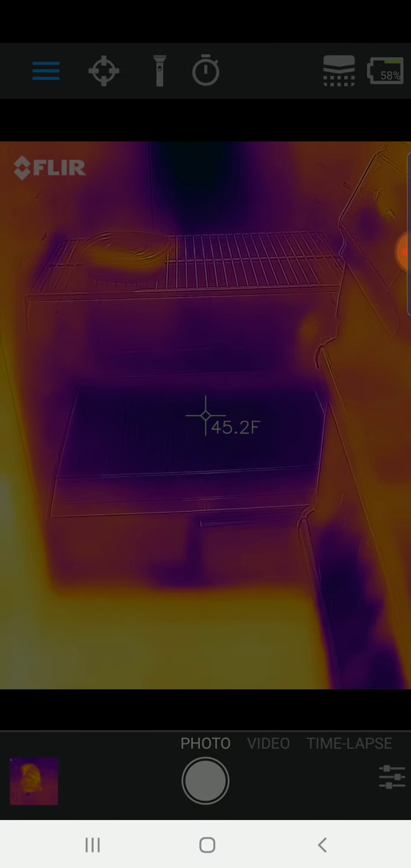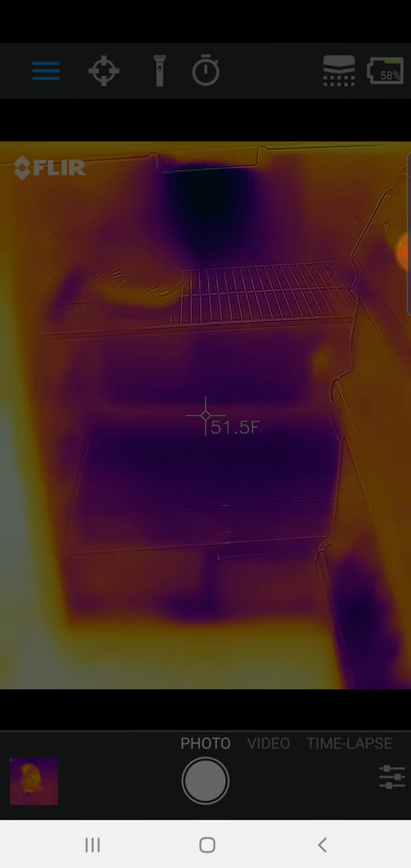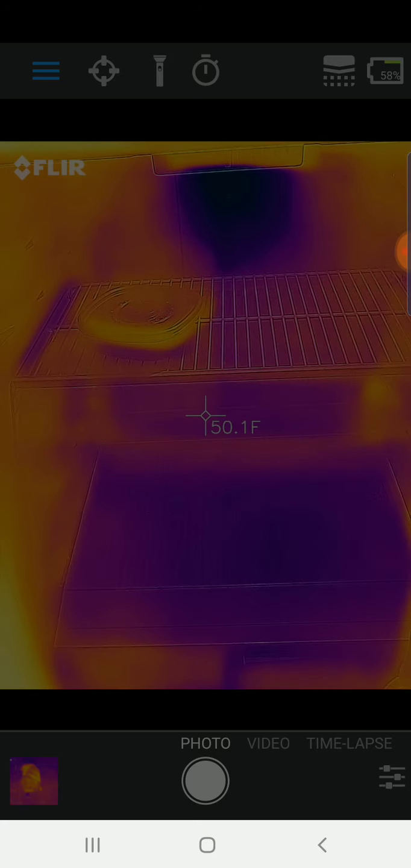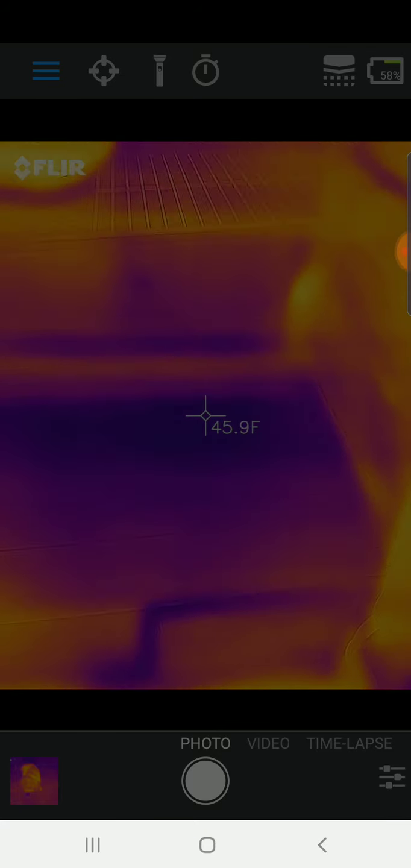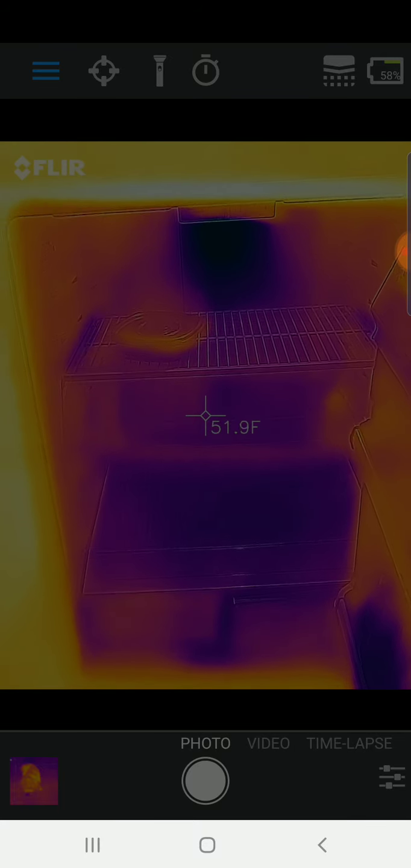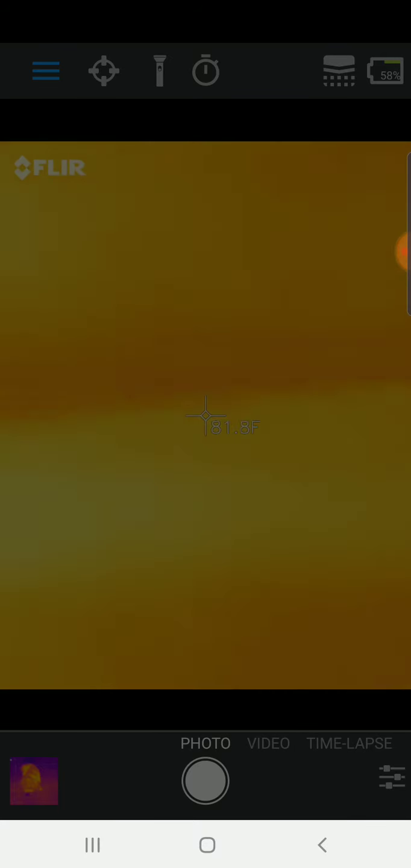But yeah, you can start to see the cold spots and hot spots. If I wanted something to avoid being frozen or be at a slightly higher temperature, I'd probably want to put it towards the sides, where you can see it's not getting hit with as much of the cold air coming out of the back there. Let's go ahead and take a look inside the freezer.